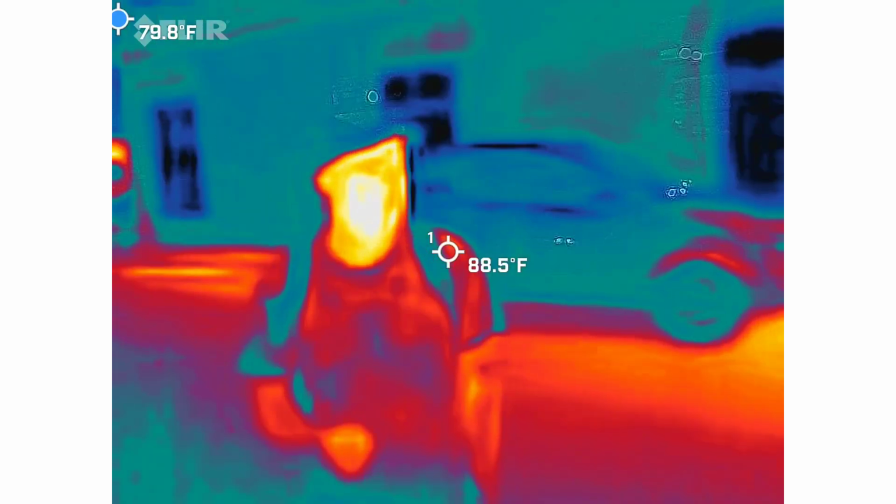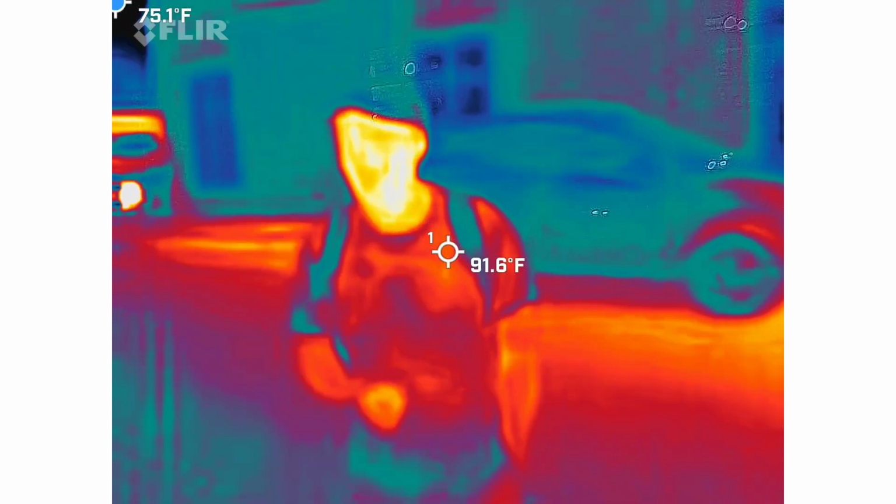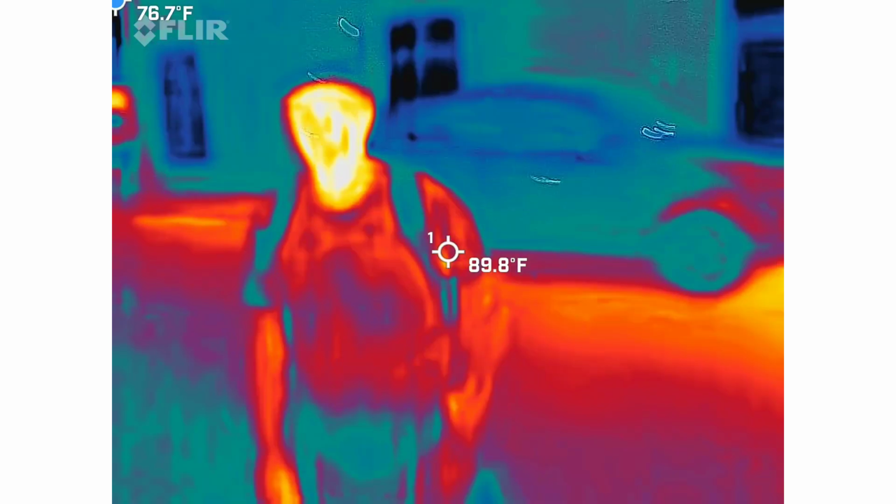So, is everybody ready to go ghost hunting? Yes. Absolutely. Right. Chloe's like, yeah, I'm in. Let's do this. All right, we're going to go this way.